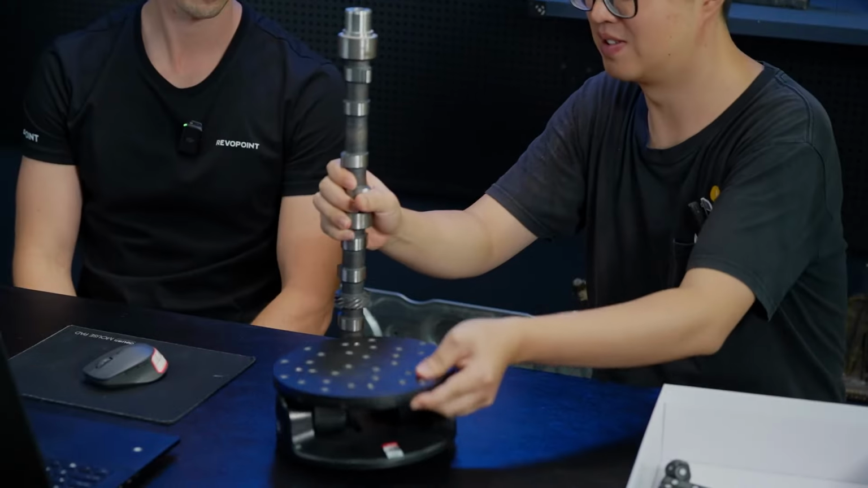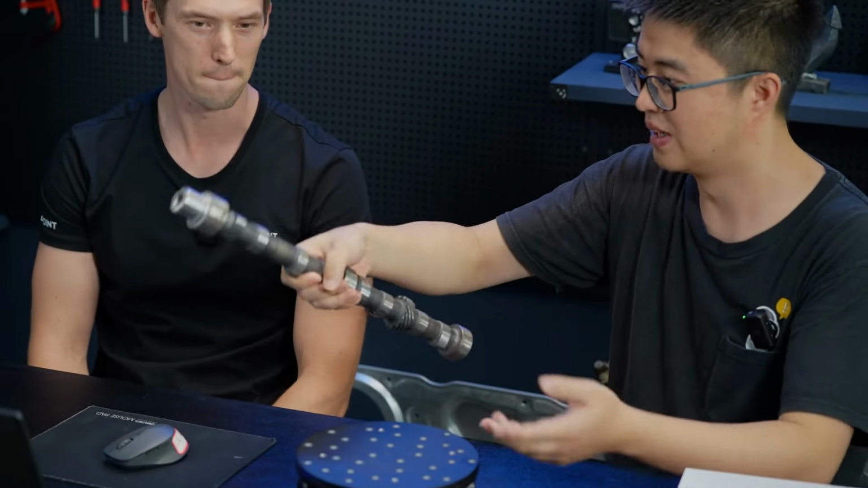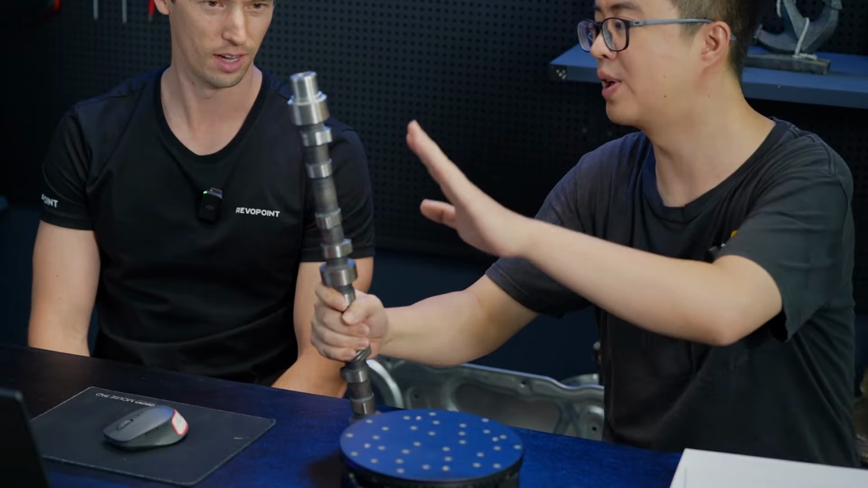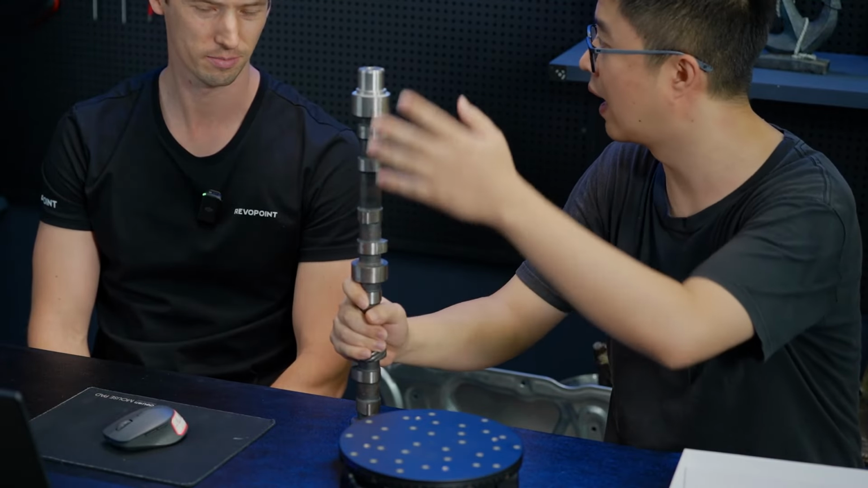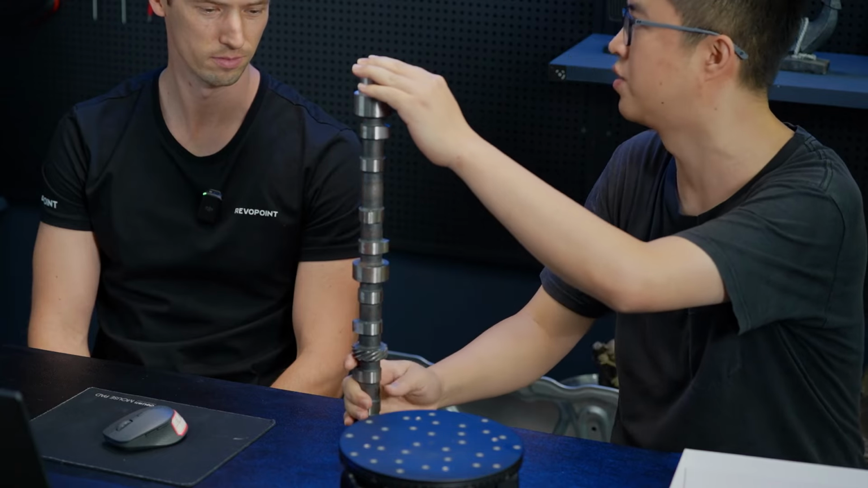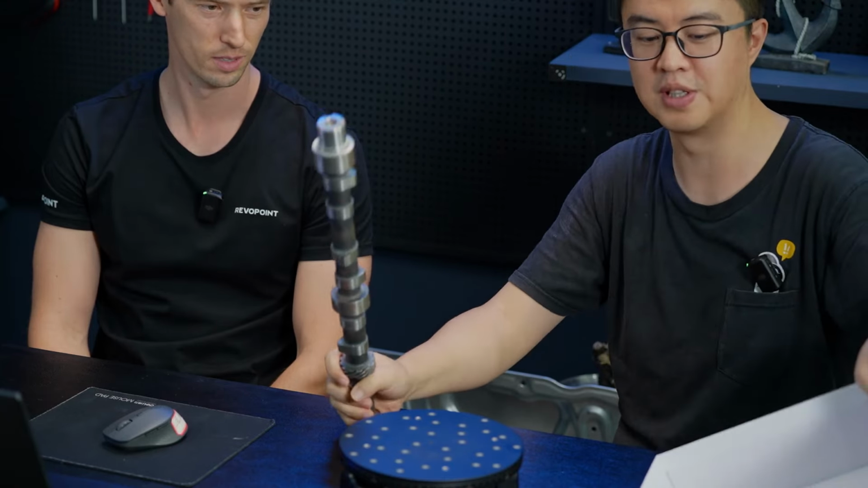Okay, that's your challenge. I'm not going to tell you how to, but without spraying it, because we're using the laser mode, and I don't want any marker dots on the camshaft itself. But of course, we can use these fun little marker blocks.